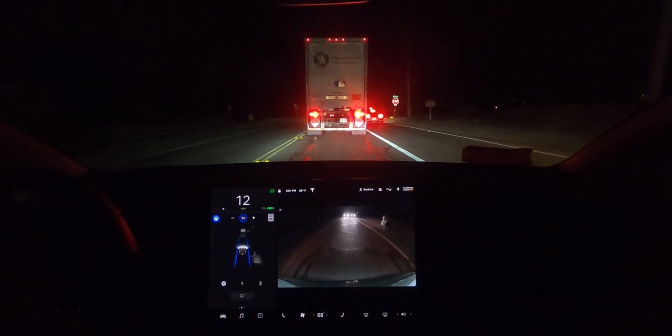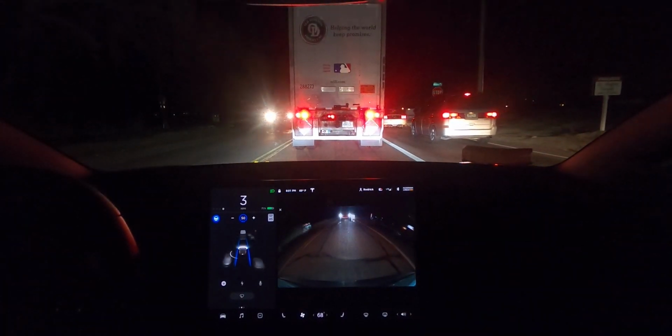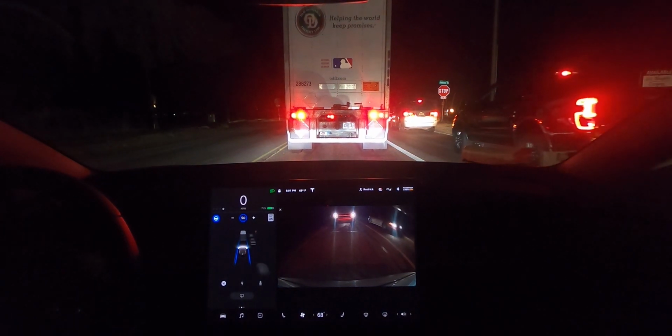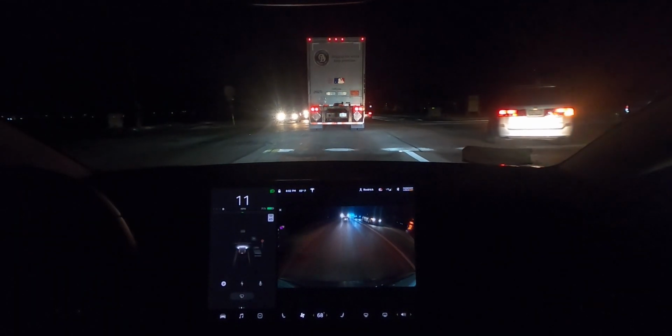Should we do the stop test? I guess because someone's in front of us, it's not going to warn us to not go through it. You know what, I'm gonna see. I guess I'll stop at the last second. See if it warns me if we're going. I don't think it will because we're going such slow speeds. Yeah, it didn't do anything.